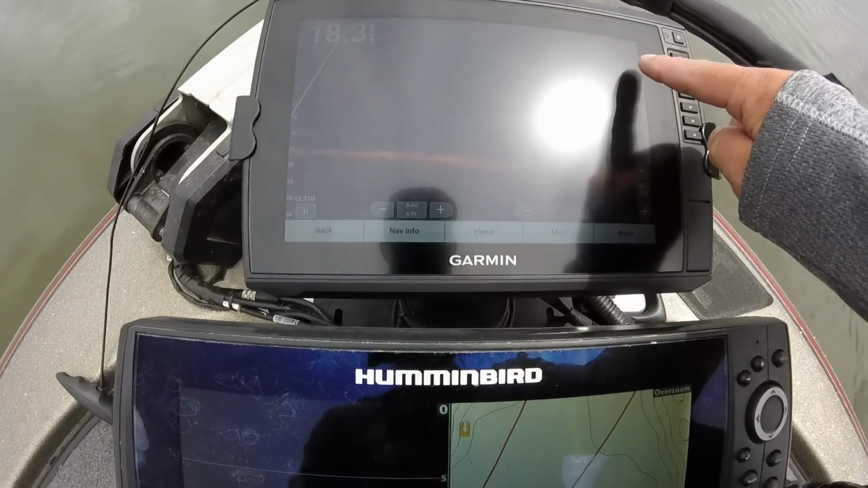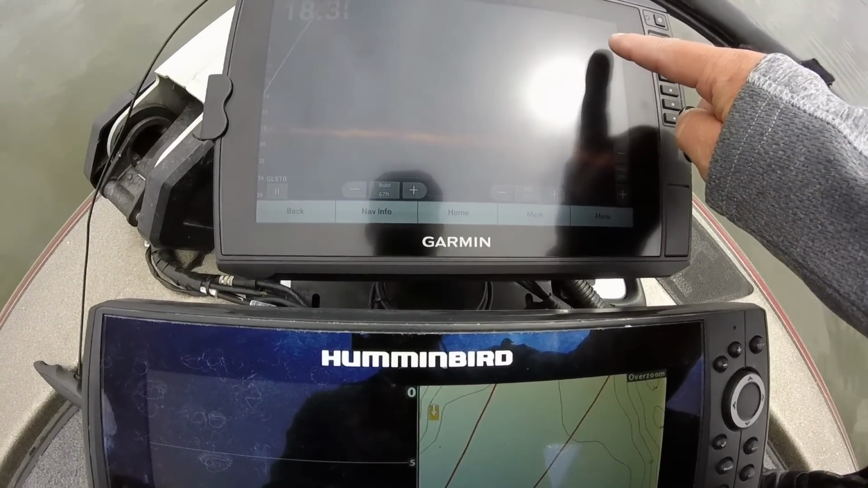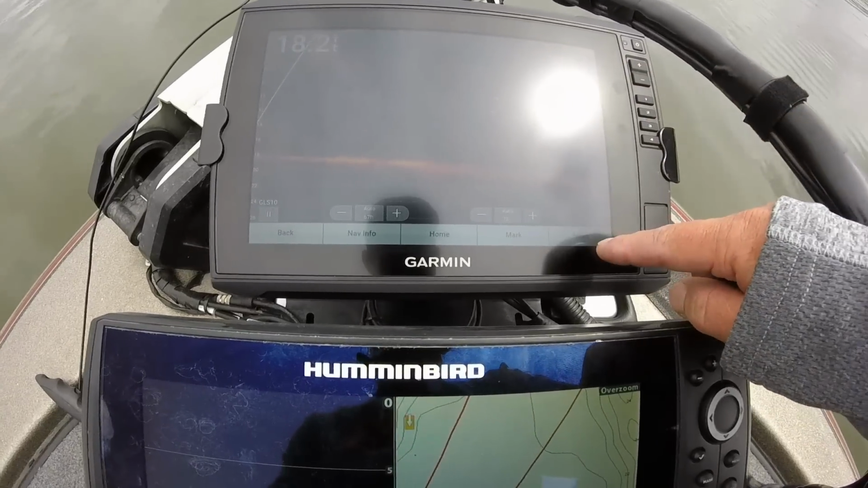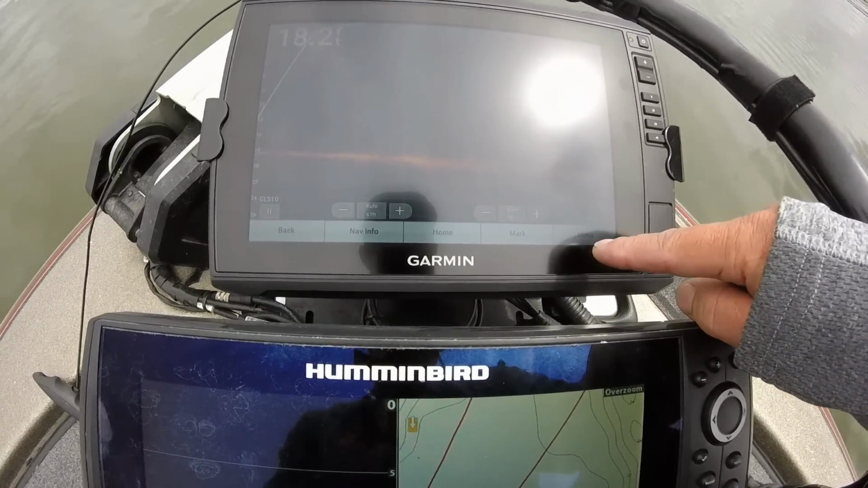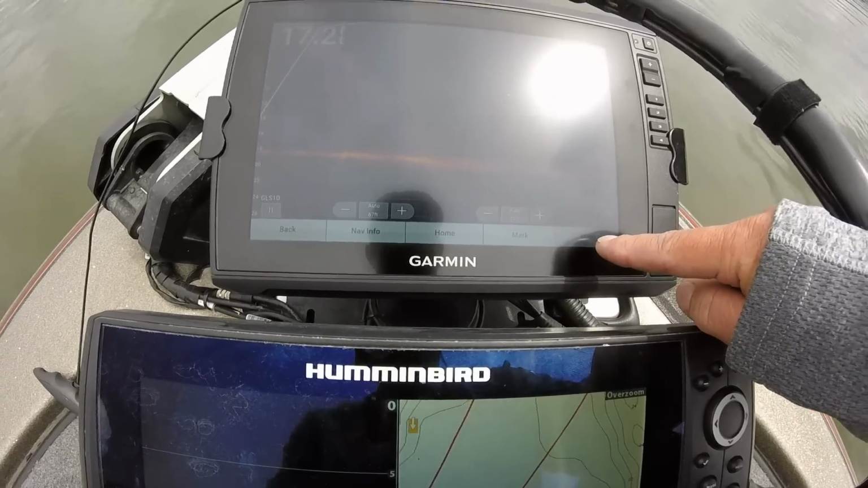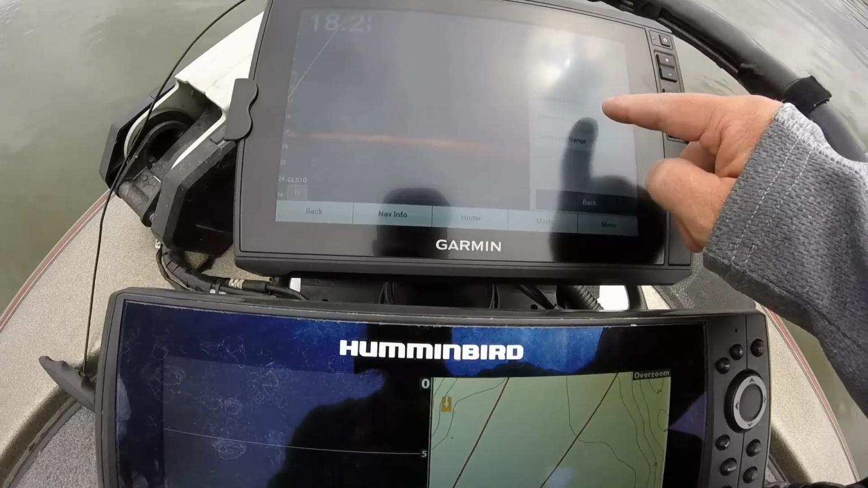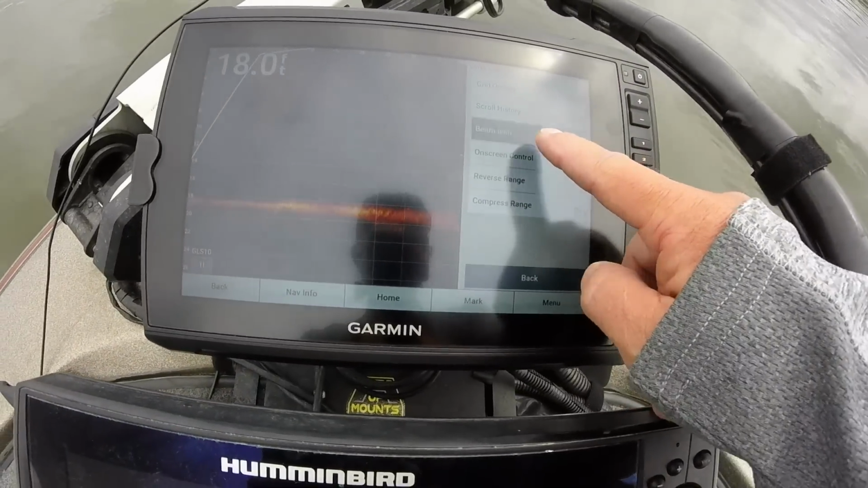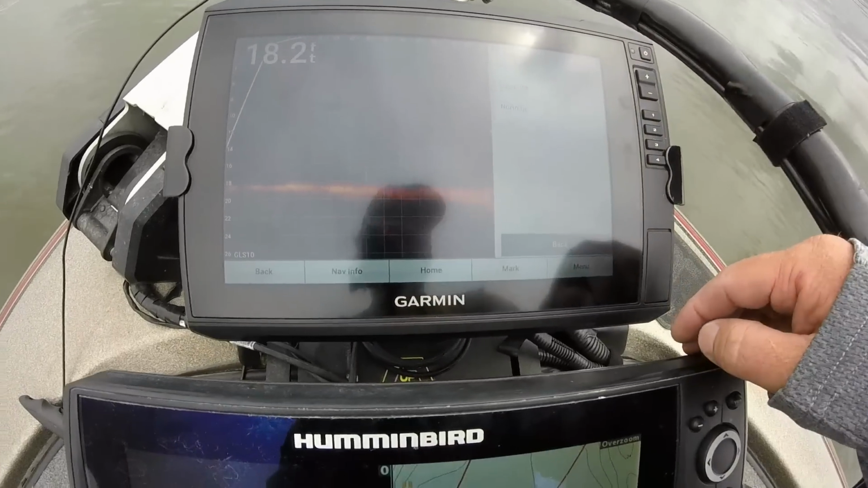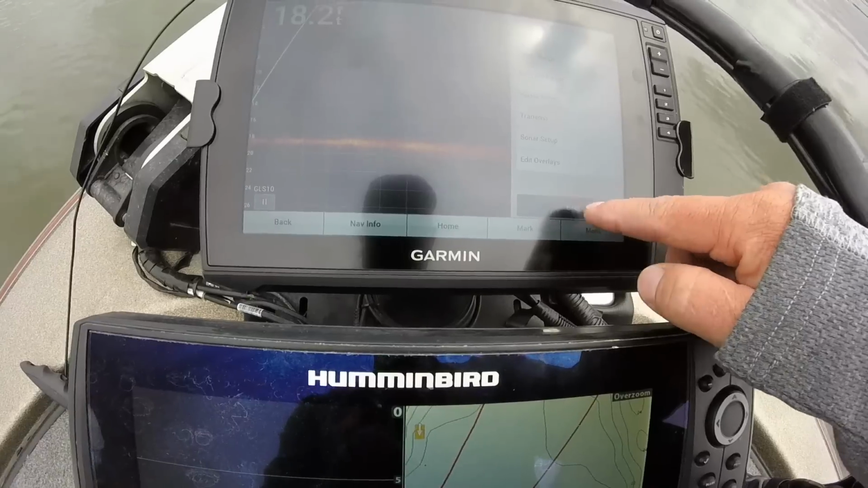And as you can see, the compass icon showed up here on the right hand upper part of the screen. I actually do not like that because, in my opinion, it's pretty much useless for the Livescope screen. So I'm going to go back, layout. Okay, it says beam icon. I'm going to hit that and I'm just going to turn it off. Back, back, back, back.